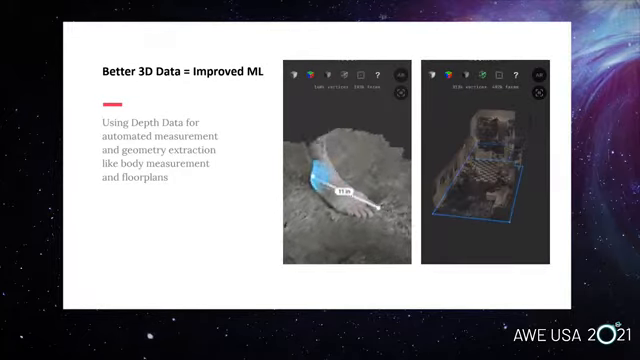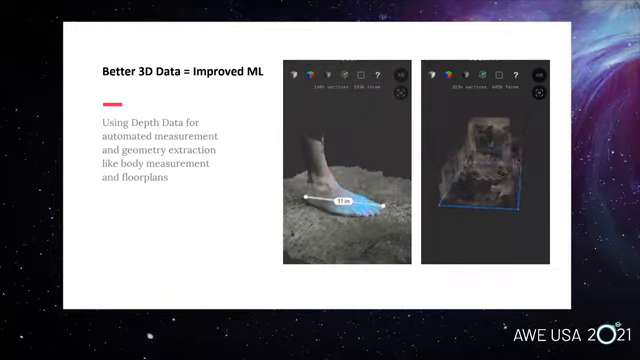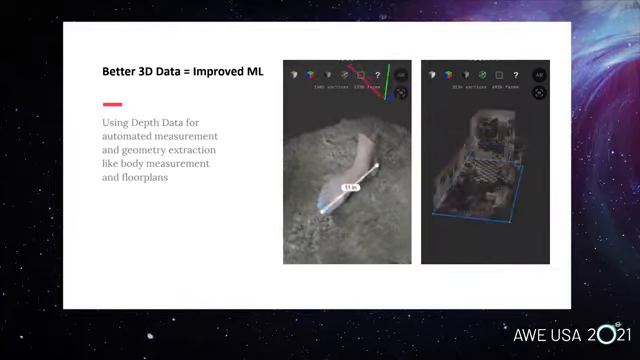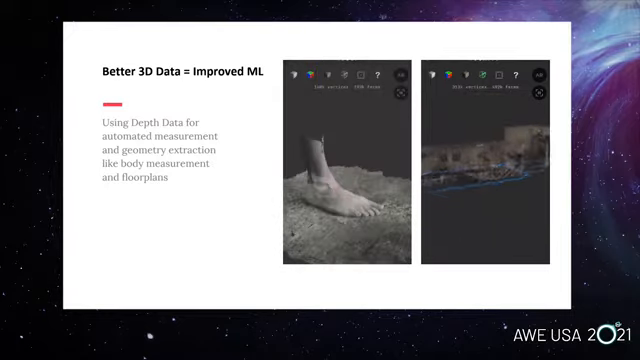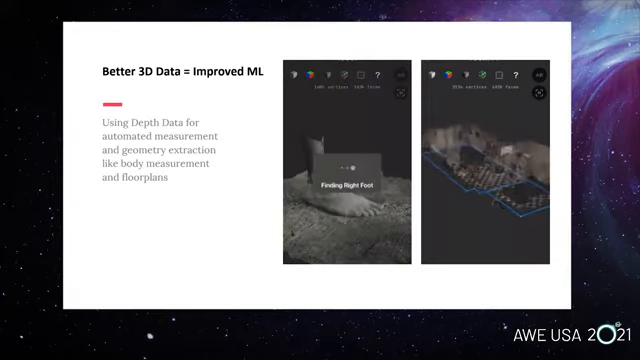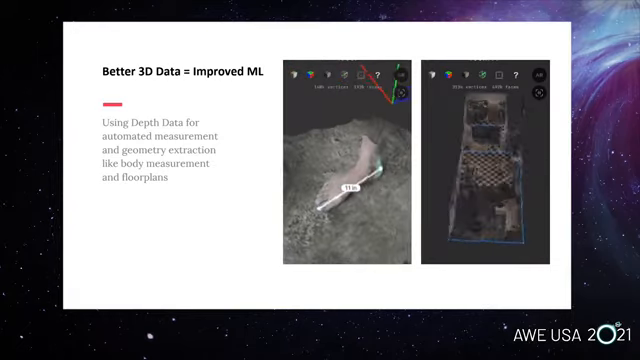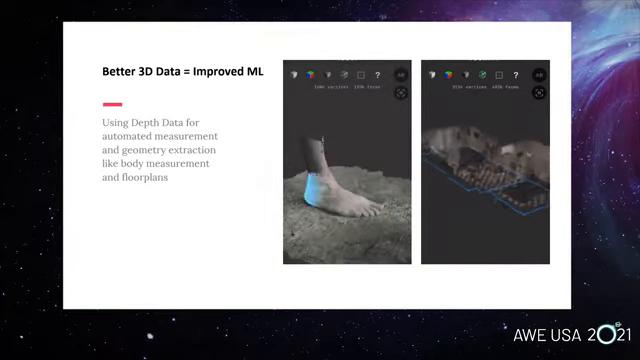Also, where is this going? So this data means improved machine learning. We do a lot of floor plan extractions. It's not perfect. We'll take a scan and look for planes. That works well on a small room, and something we're doing here is taking a scan of a foot, and we're able to automatically extract measurements out of it.